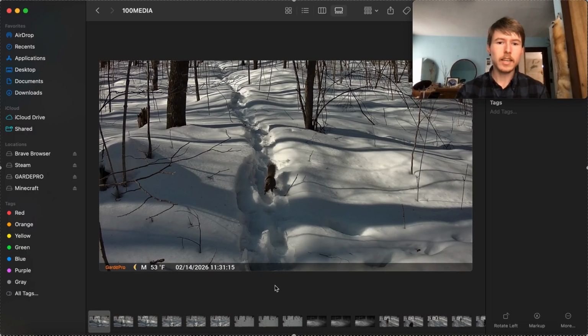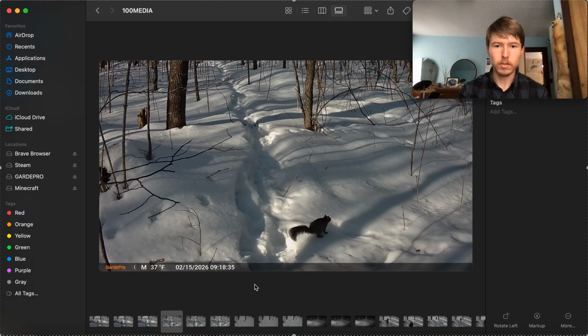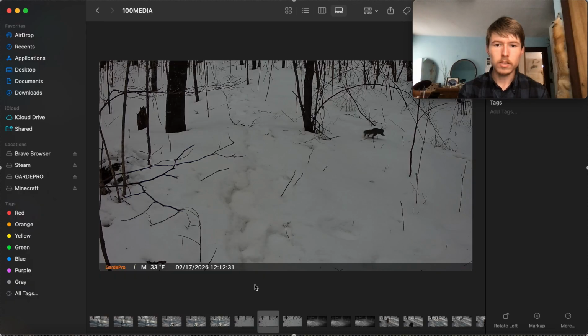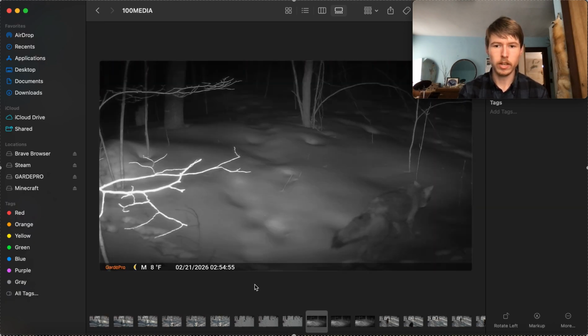Well, made it back inside, so here we are with the first trail camera that we checked. And here is the photos and videos. This one did not have very many on it, but this first one you can see is just a squirrel. So not much there. There he is again. Just a video of him. So got another squirrel. Another squirrel. Right now, since it's been warming up, the squirrels have really been moving around a lot.